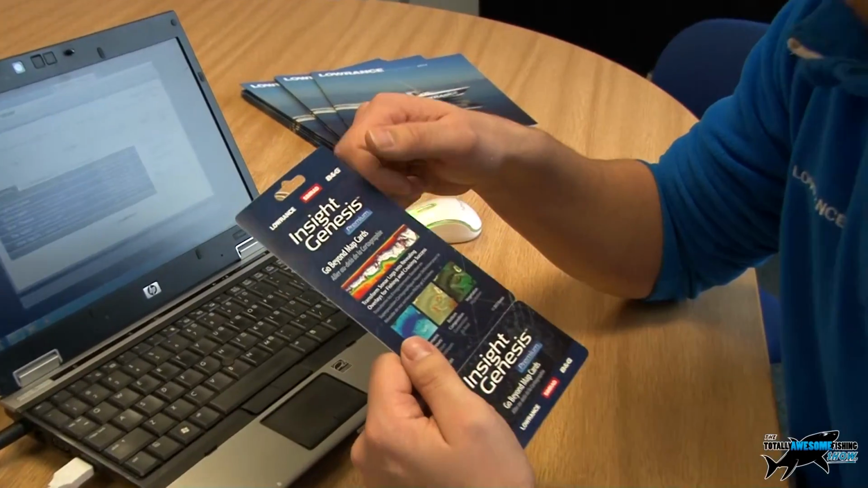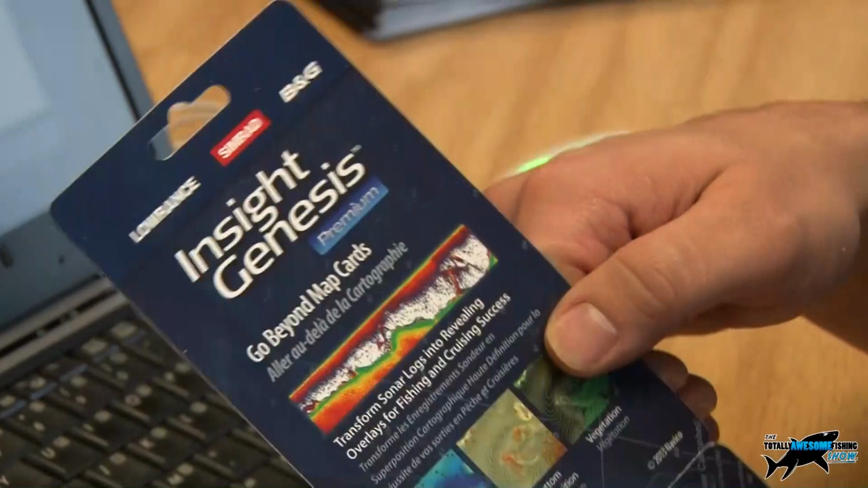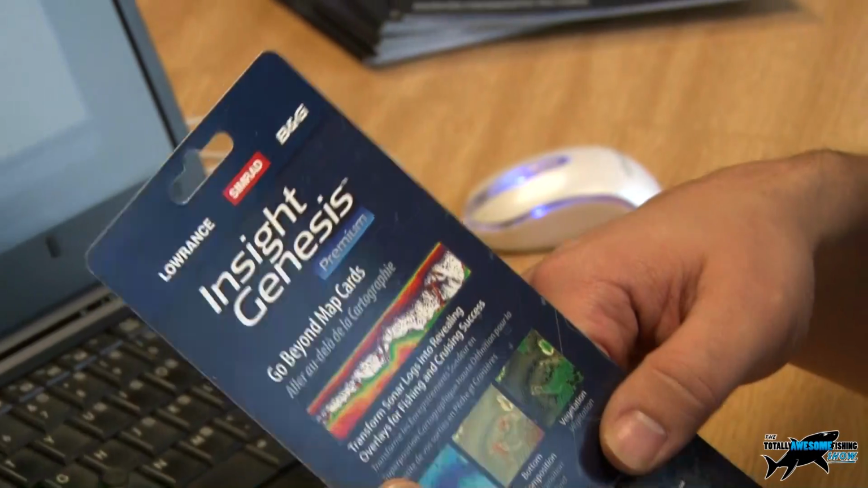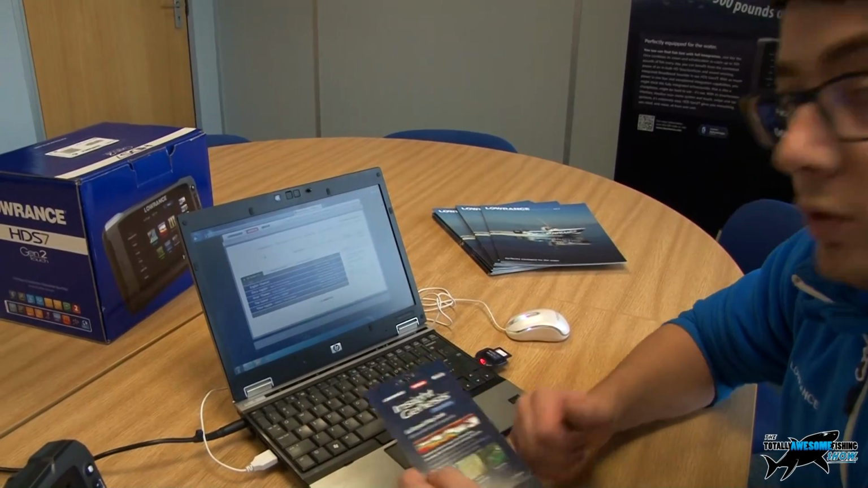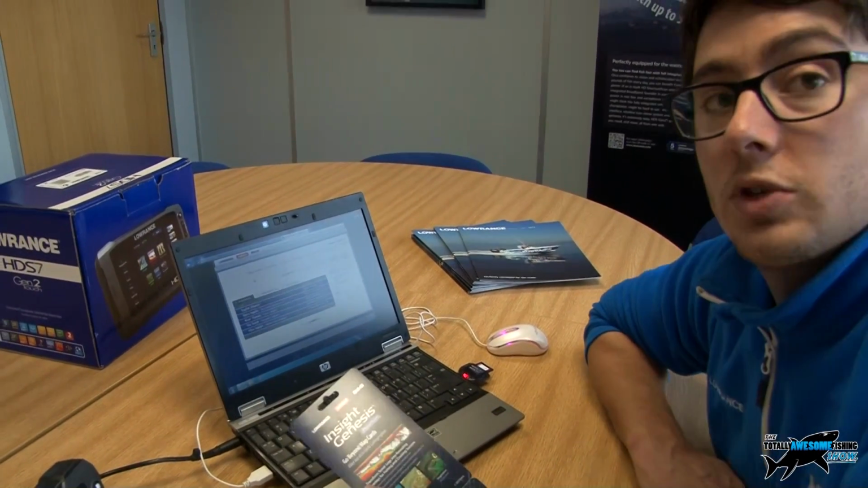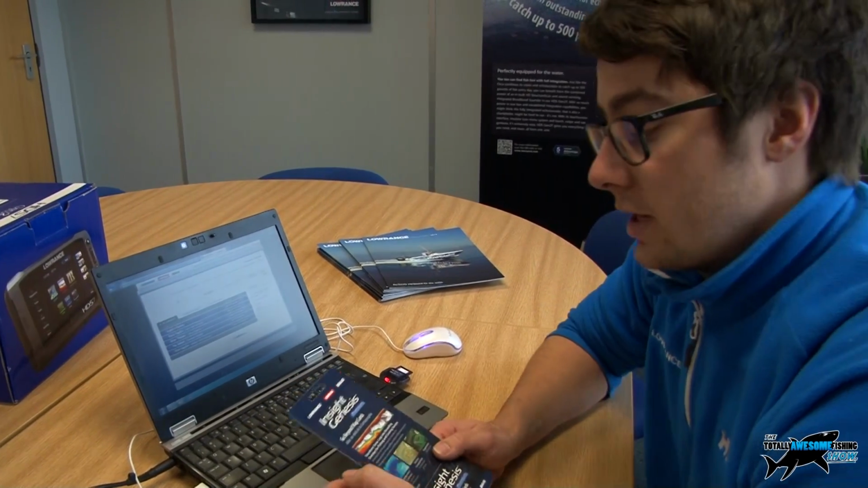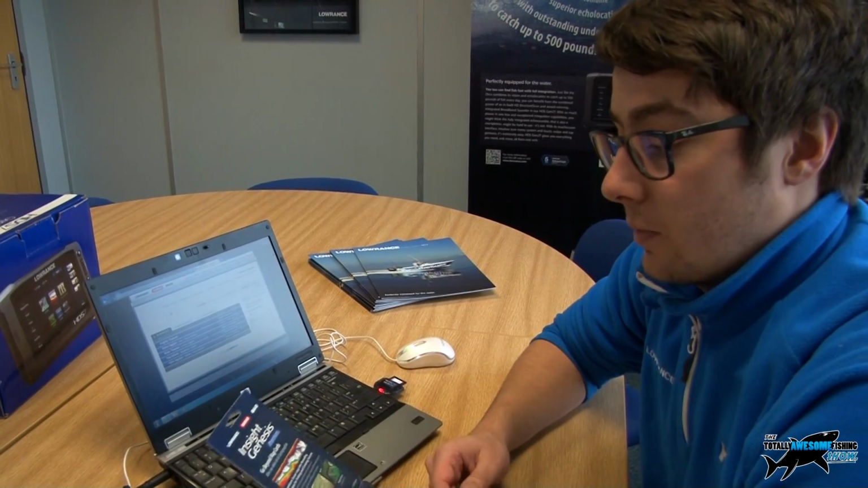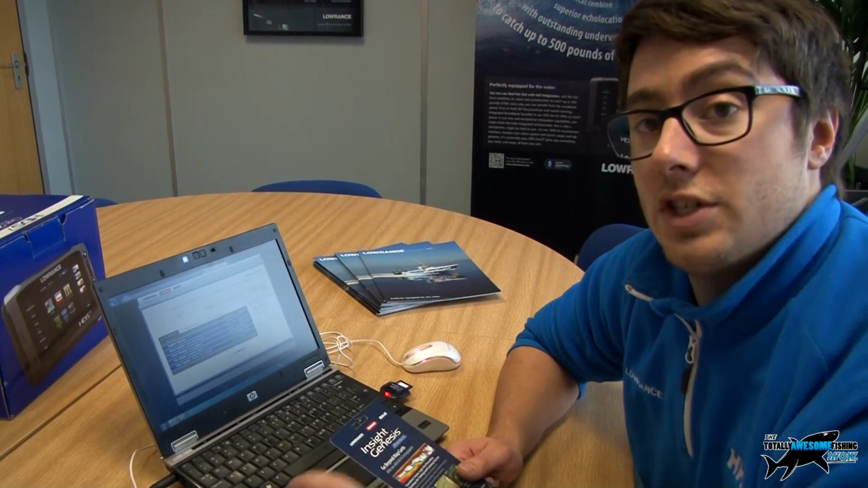So Insight Genesis is a subscription-based service. You can buy your premium subscription. It's around about £70, which gives you 12 months of use. You can record the data and upload it into your Insight Genesis account that you set up, and all that information is then stored there, so it's cloud-based. You can access it anywhere in the world as long as you've got your PC with you. It will then generate those recordings into detailed contour maps, and with the premium subscription you get the ability to show bottom composition and also areas of vegetation.